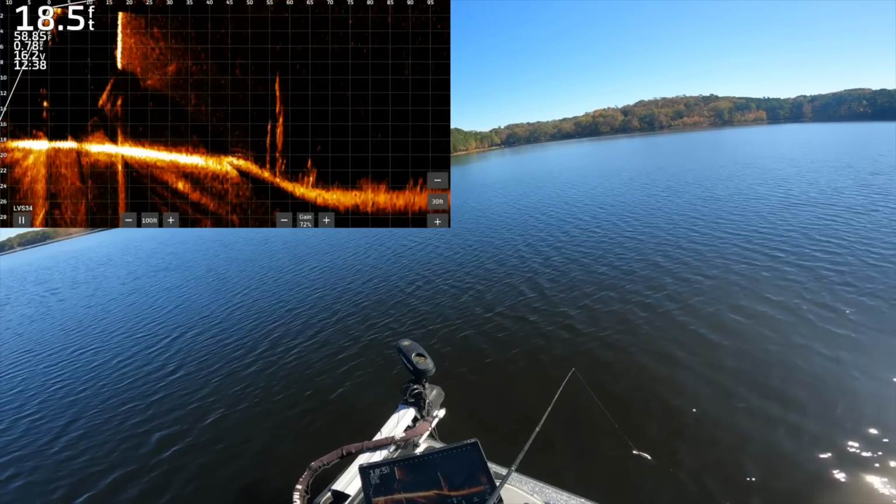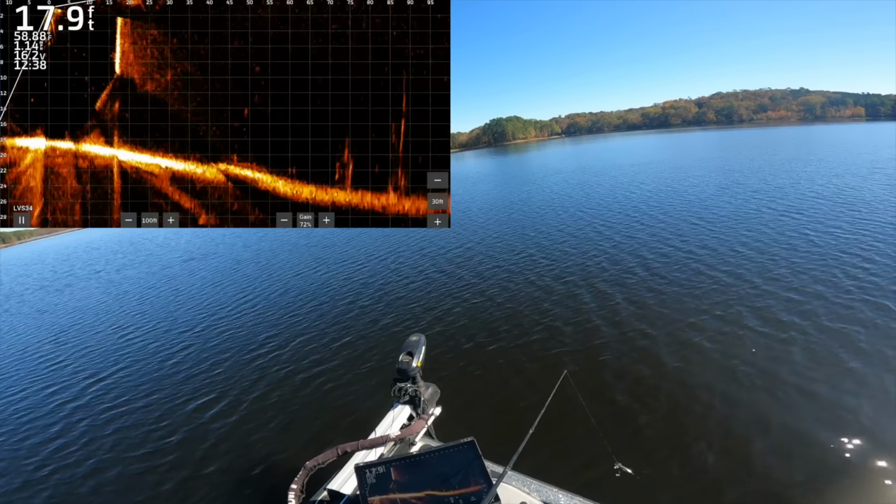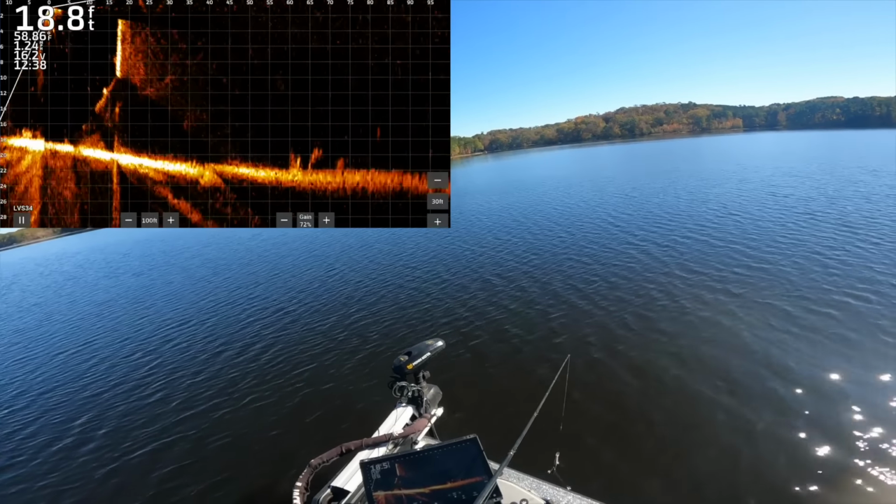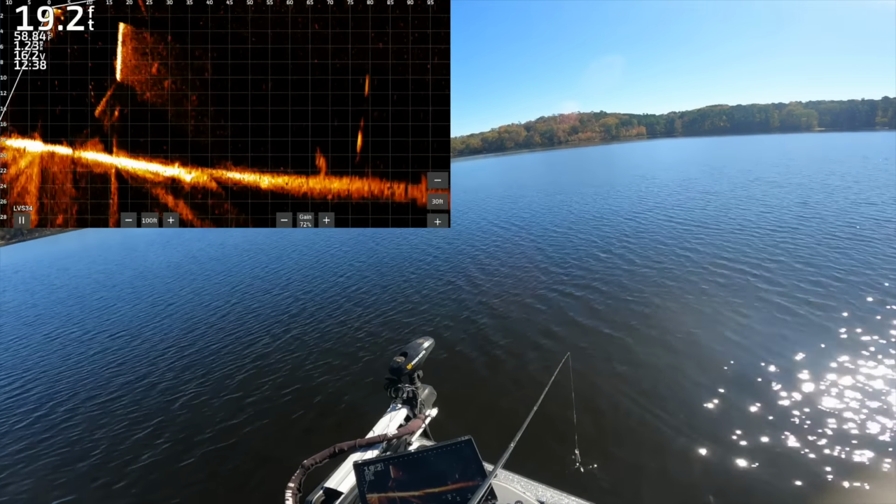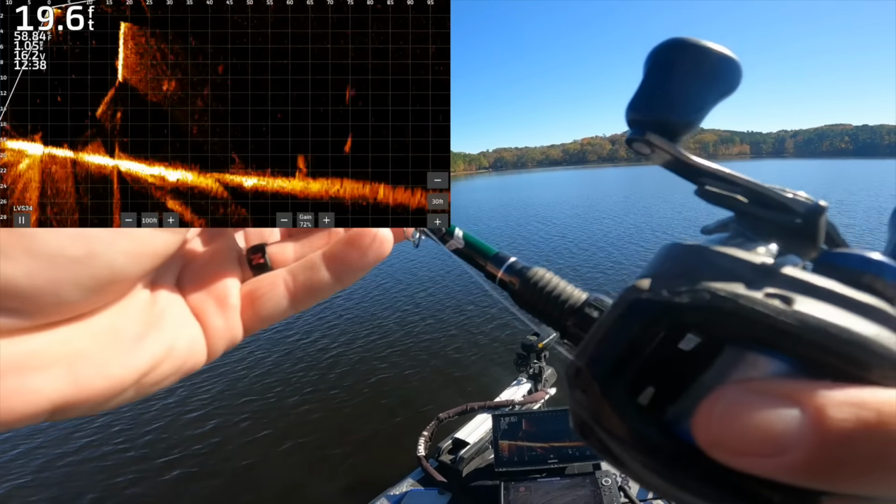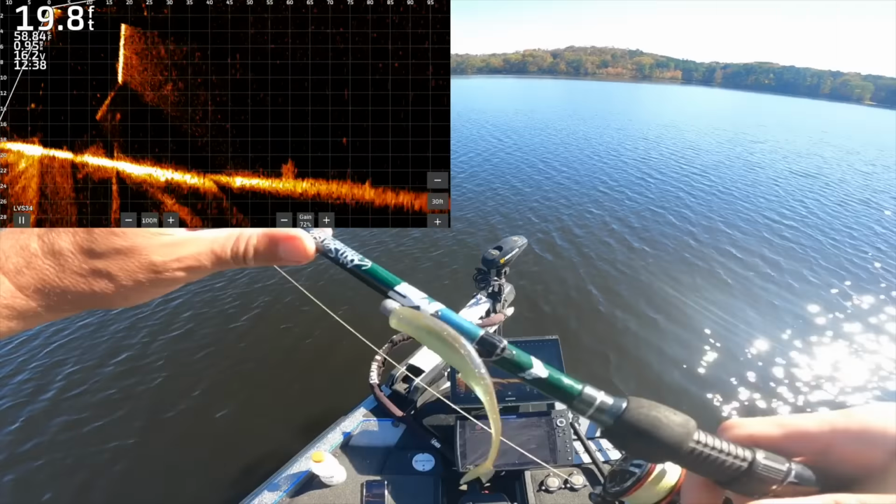So here's some standing timber out there. Doesn't appear to be anything on that. But out further, you can see, ooh, that's a pretty good fish out there. That might not even be a bass. Man, I'd like to know if he is though. He's kind of creating some reverb there too. That might actually be a catfish, but we're gonna throw something that can get down to him because he's out there in 20 feet.